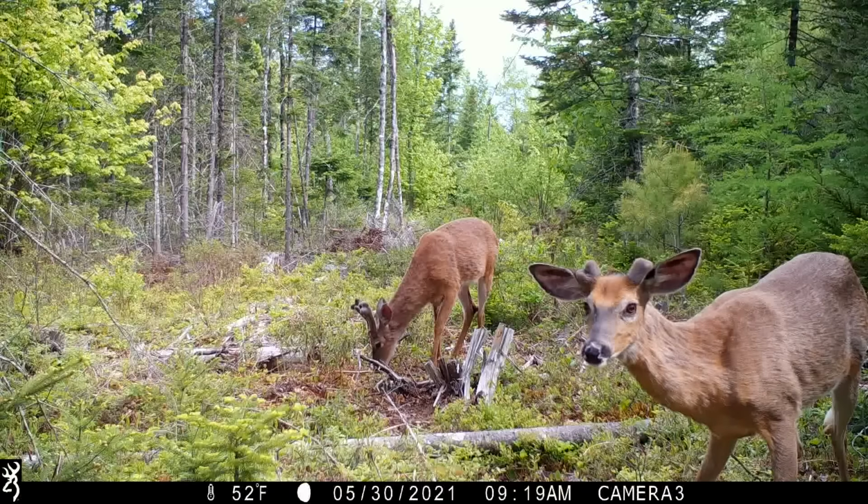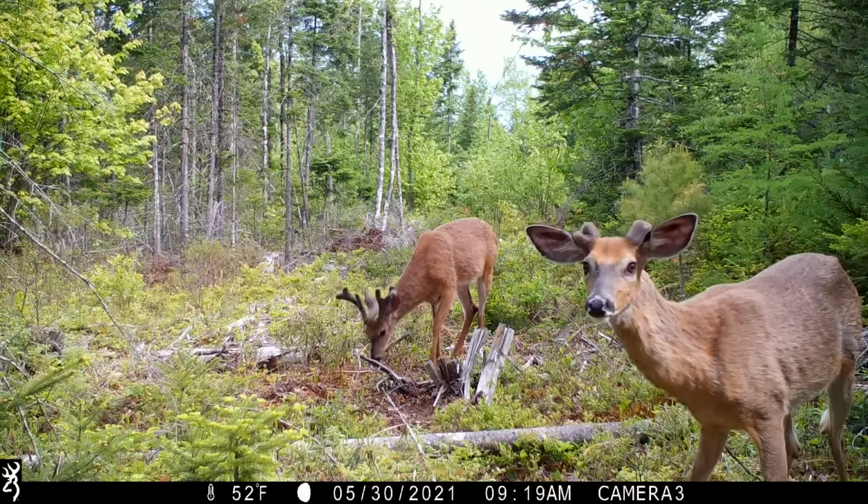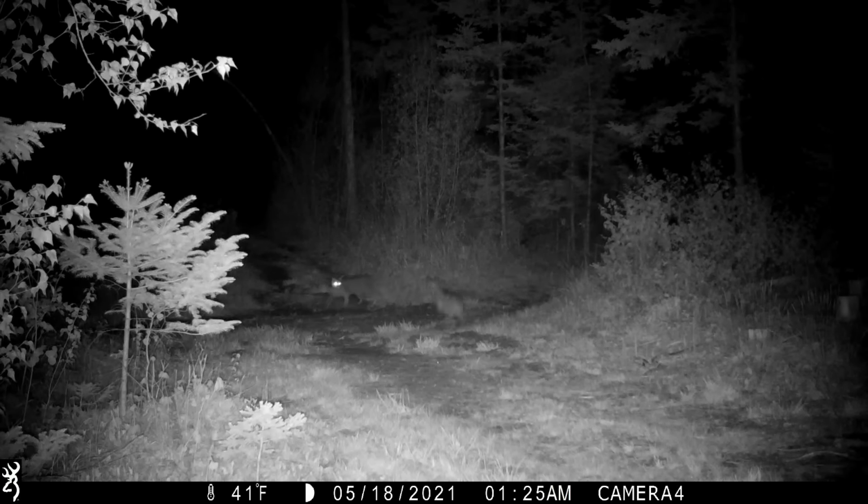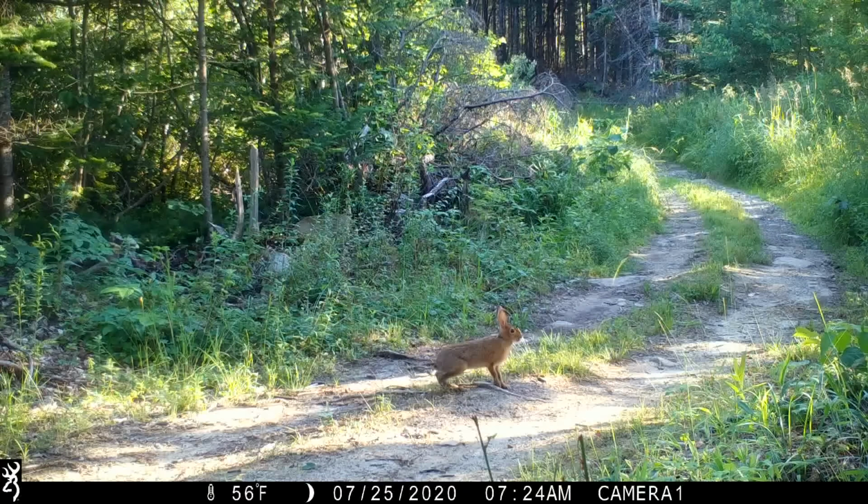The cameras are set up out of the way, off to the side of a trail or a field. Scott never offers food or baits the areas. He simply wants to watch the animals do what they do. And it wasn't only the animals he was capturing.